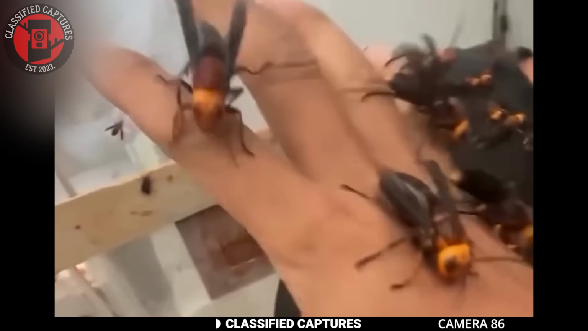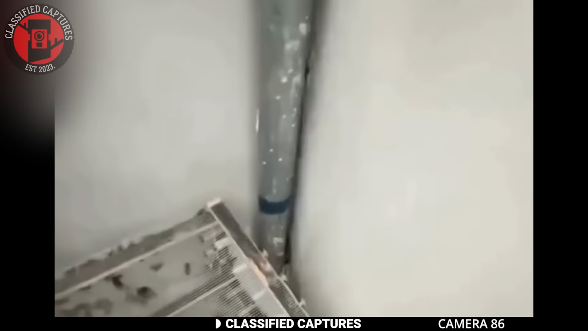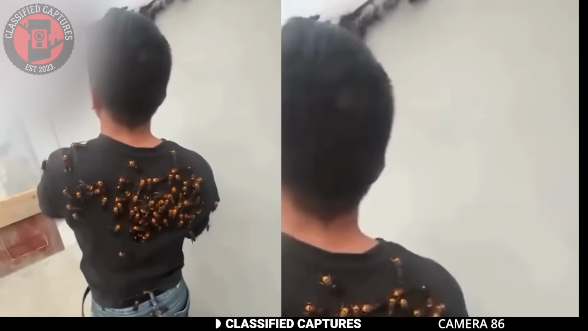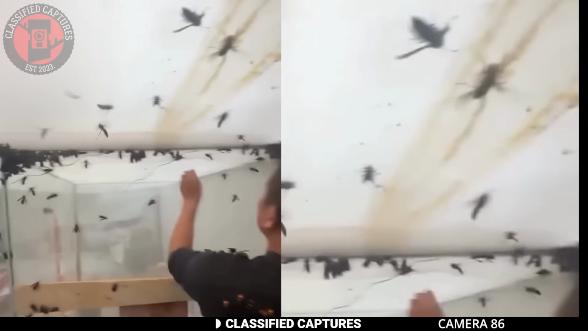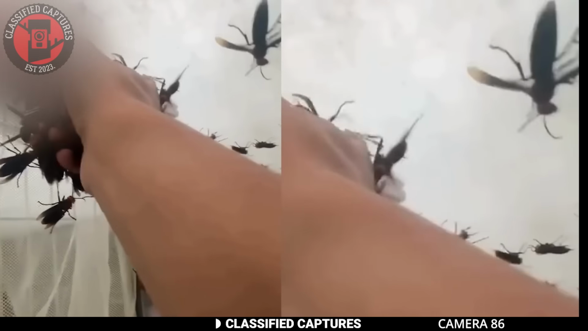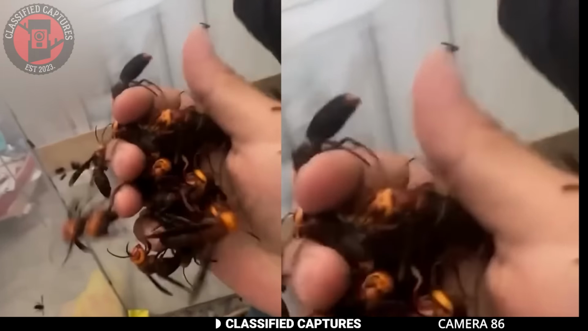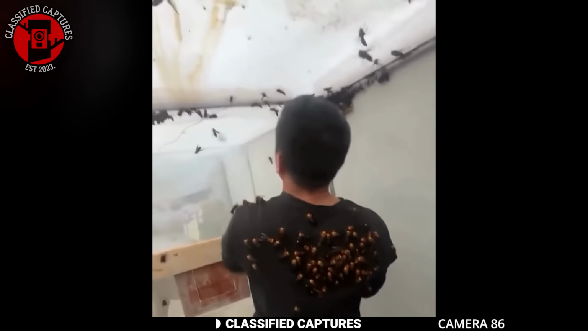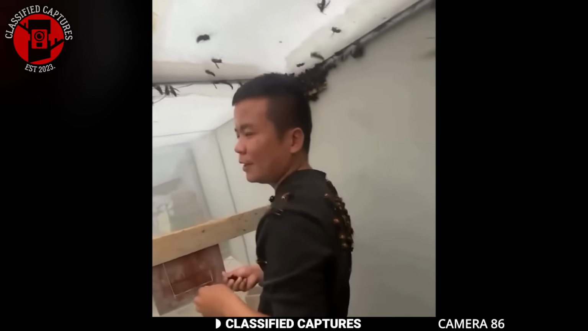Now, in many parts of Asia, insects like these are actually considered a delicacy due to their high protein content. Some people even farm them specifically for food. But I'm not sure if that's what's happening here. This is just speculation. One thing I am sure of, however, is that I'm definitely not doing this with any wasp. Never.